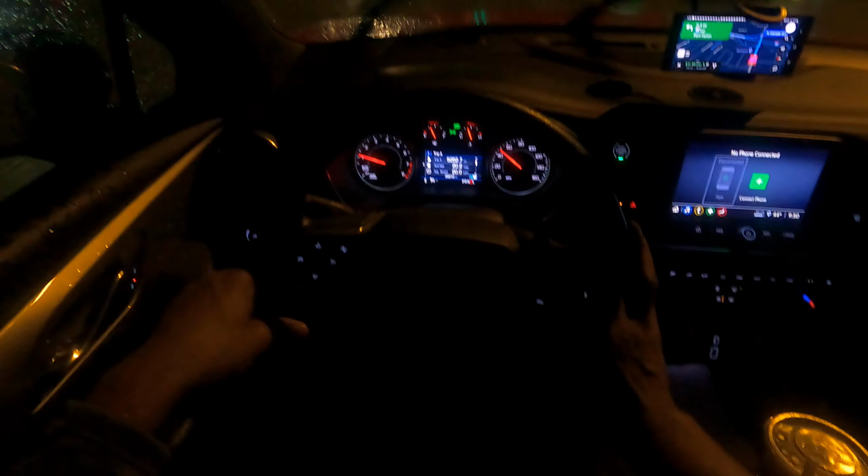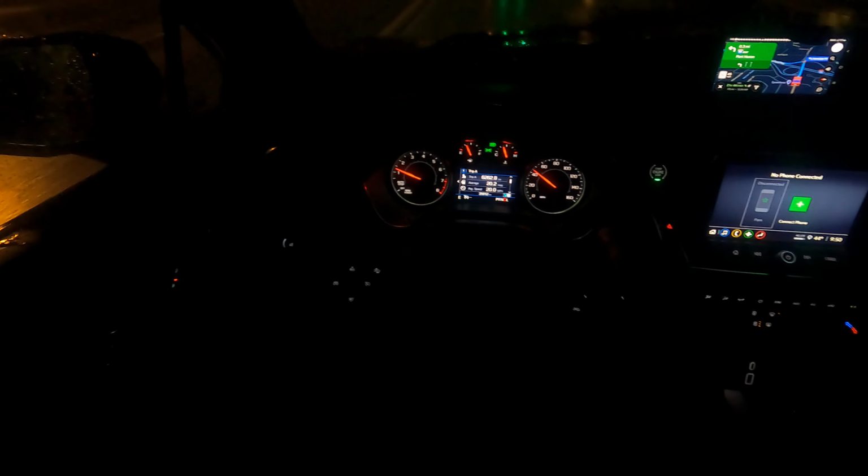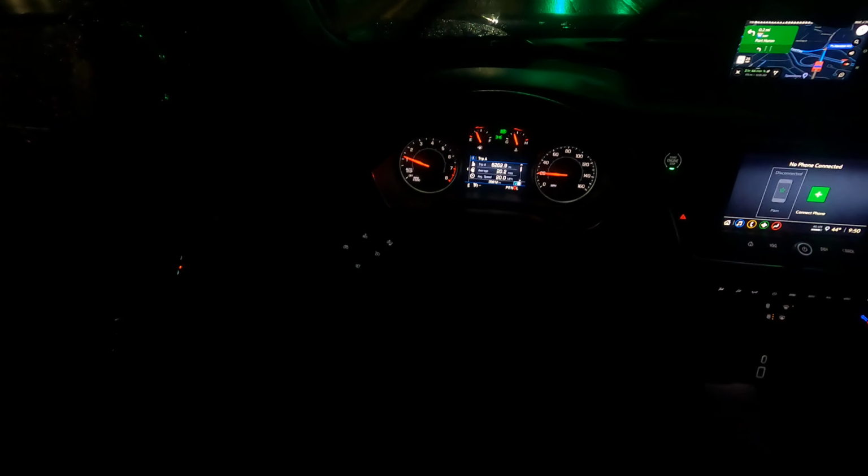At this light, I need to make a left turn to get onto the expressway. So I'm gonna take a different route. I'm gonna get in and squeeze my brakes. This is a protected left turn. If it's clear, I can make my turn, so I'm just gonna squeeze my brakes, go up, and once this vehicle passes me, I have a gap, and then I turn.